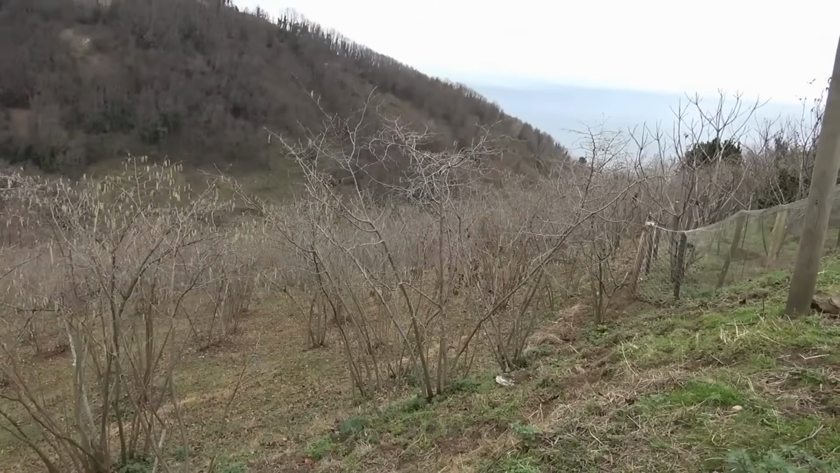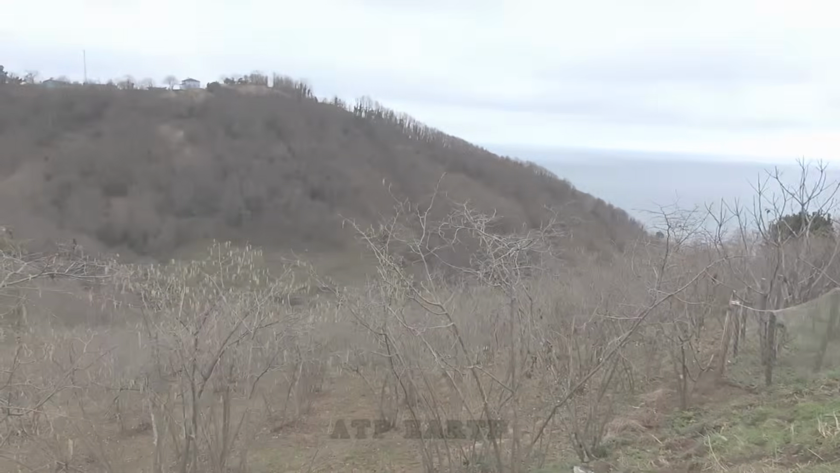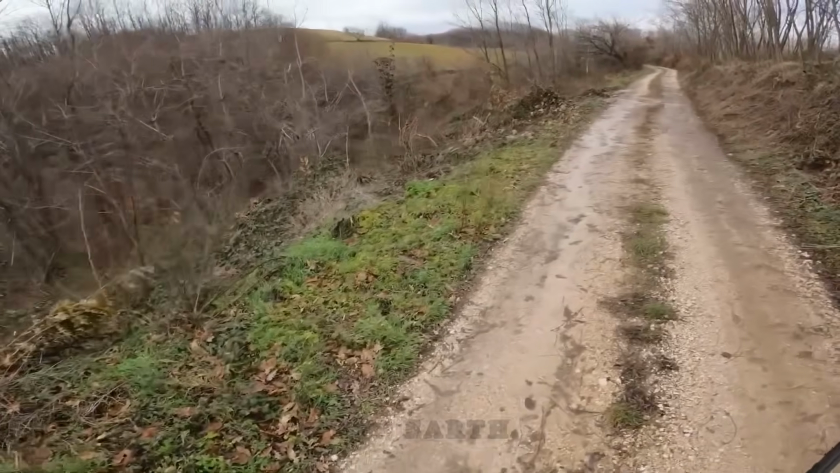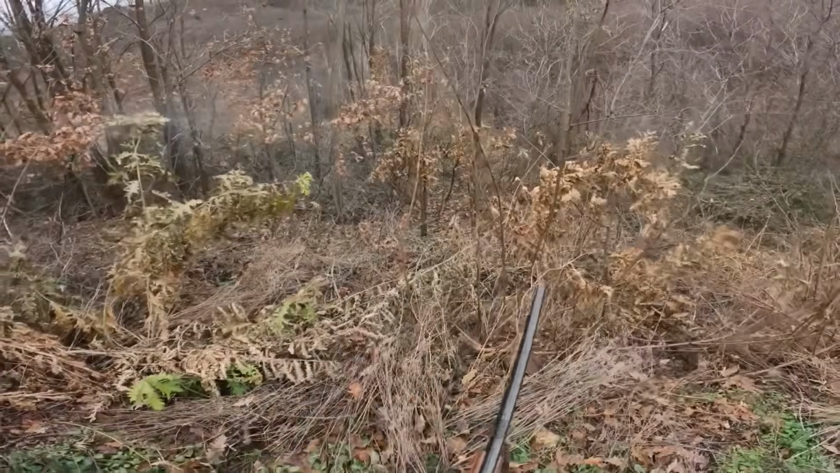Gunshots echoed from a far side, signaling that wild boars had appeared and were being pursued by other hunters. Once I spotted the tracks, I immediately gave chase. The herd was running incredibly fast. Even though I tried to aim and shoot, bringing them down wasn't easy.